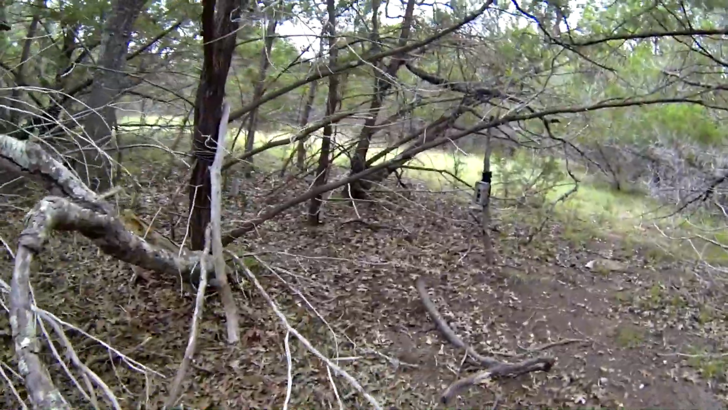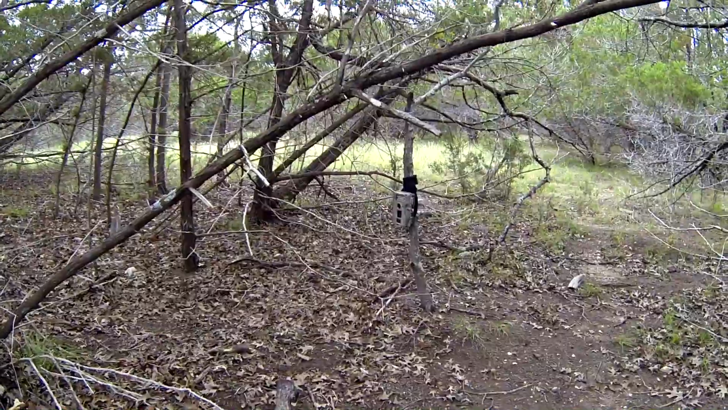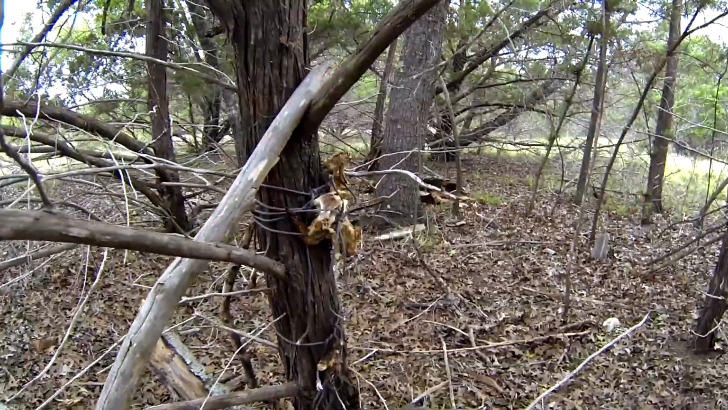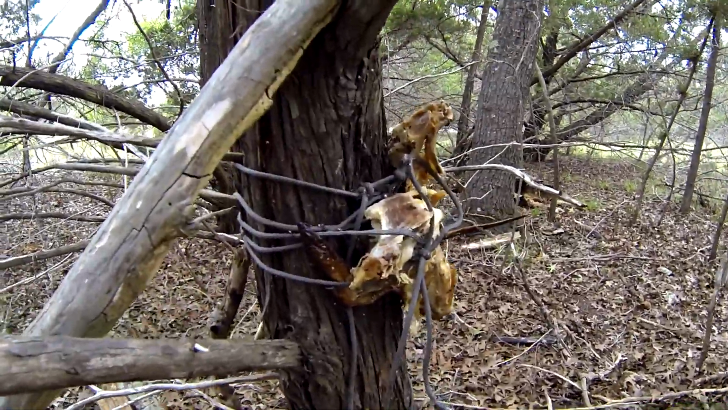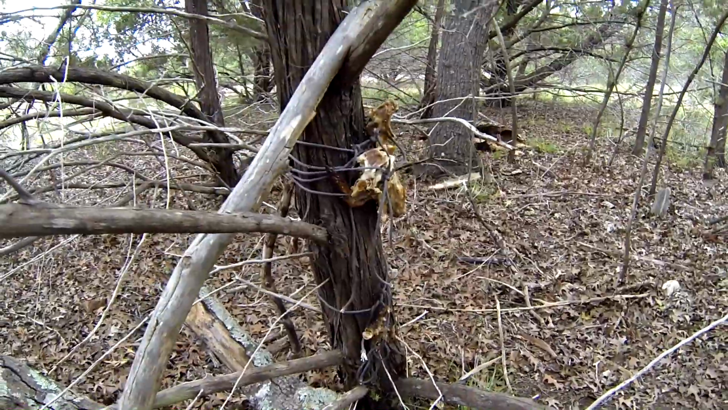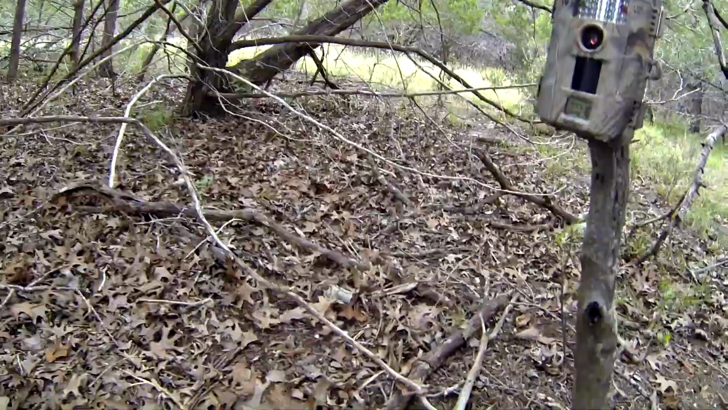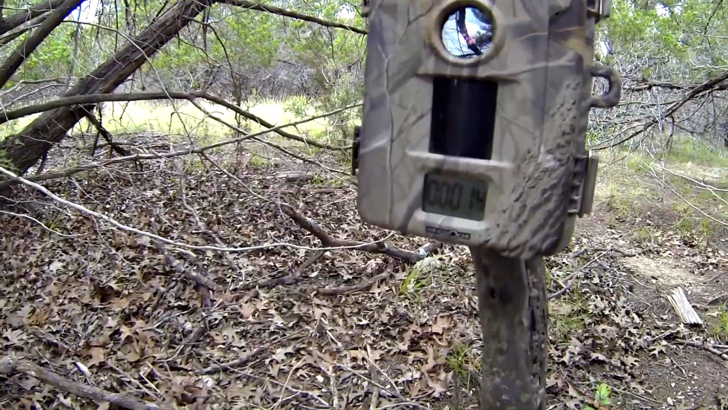Well, looks like it's been pretty well cleaned up. Now there's bugs all over it, there's ants all over it. It's been cleaned. Something's been pulling on it. That worked. Let's see how many clips we got. It says we got 10 clips. Well, now that's counting down because we're standing in front of it.